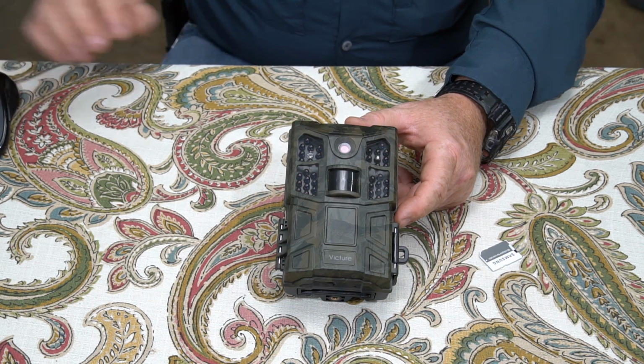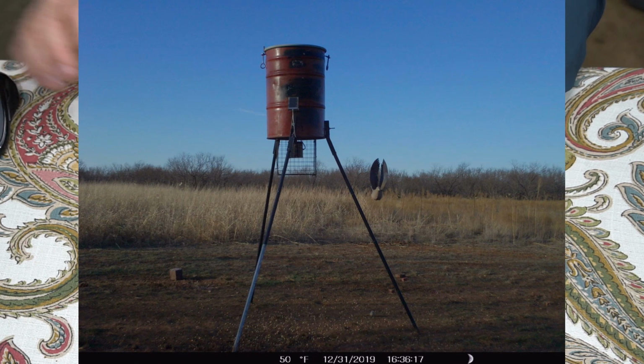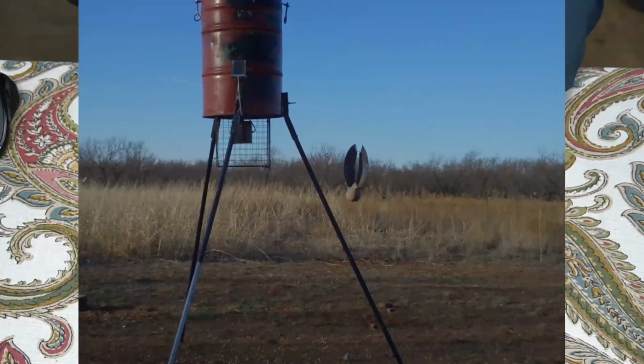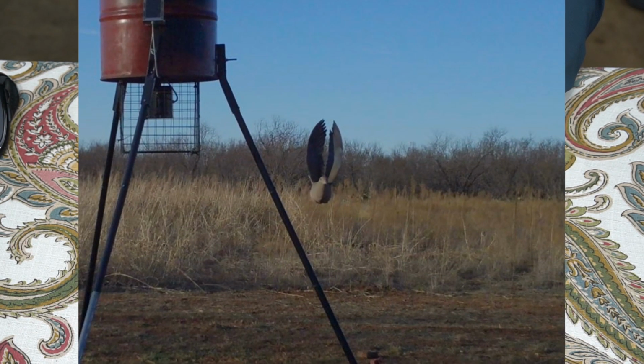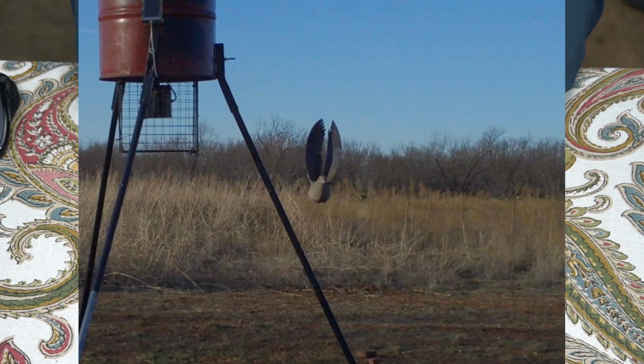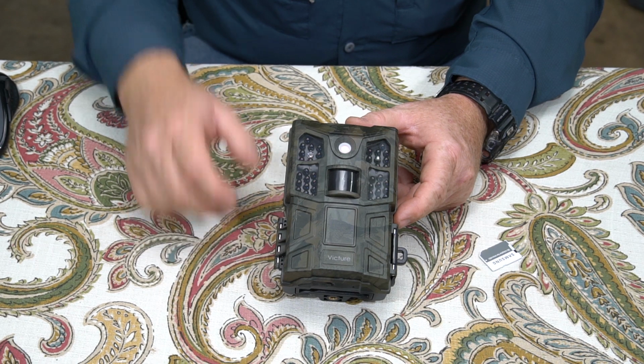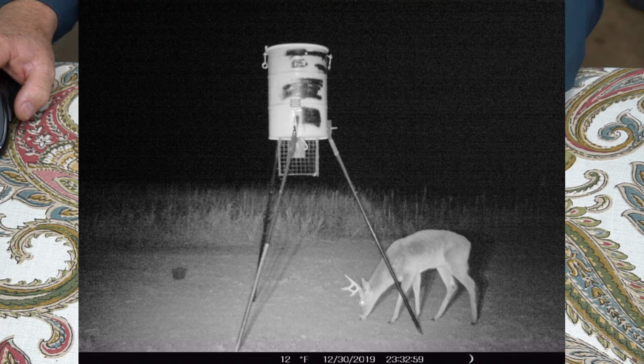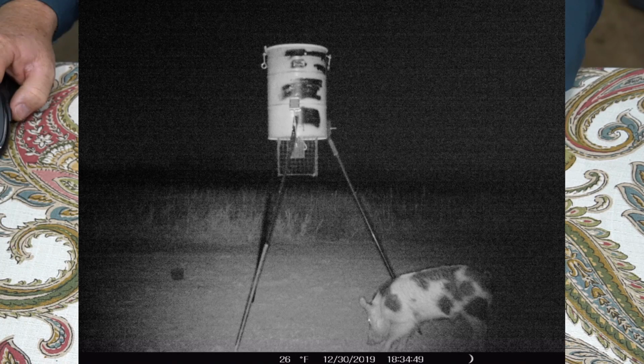Here is a morning shot, and this is such a cool shot. There's a dove that was flying straight at the camera, and it just caught it with the wings up in the air. A unique shot. I thought it was pretty cool, so I put that on there. But this is an earlier morning shot here. Okay, so here's a nighttime shot. This is a buck at the feeder, a little bitty fork buck there, and here's a hog at the feeder.